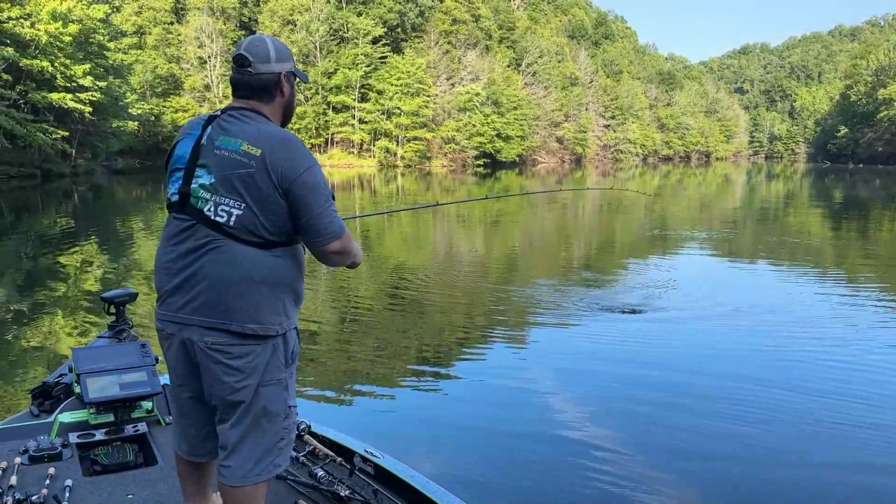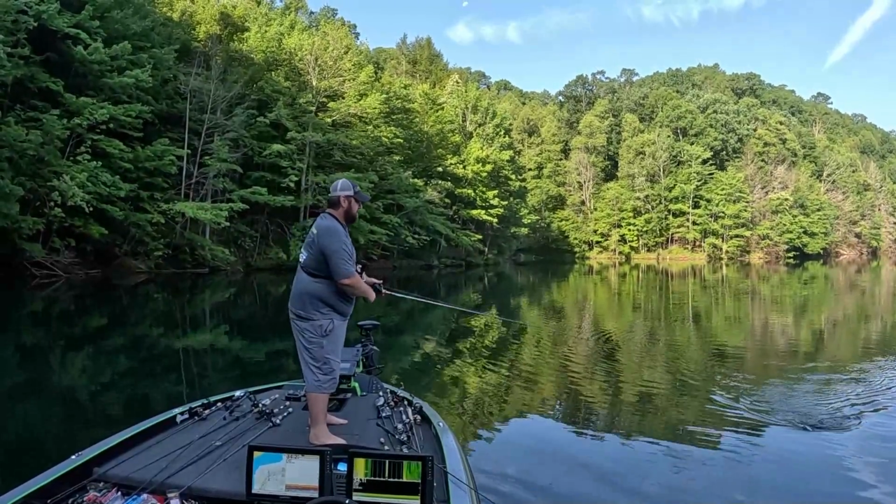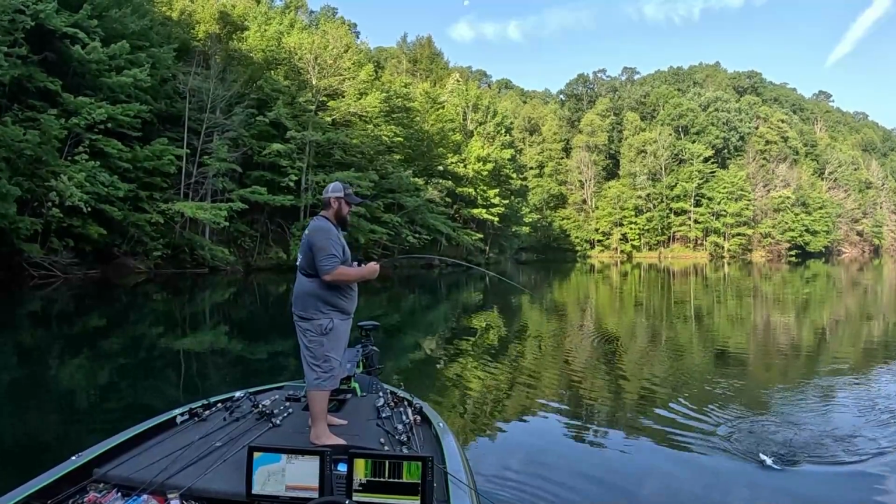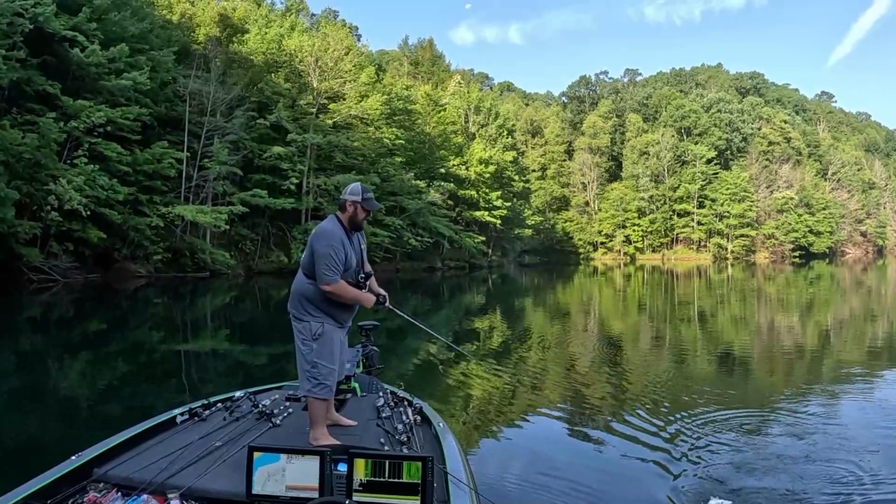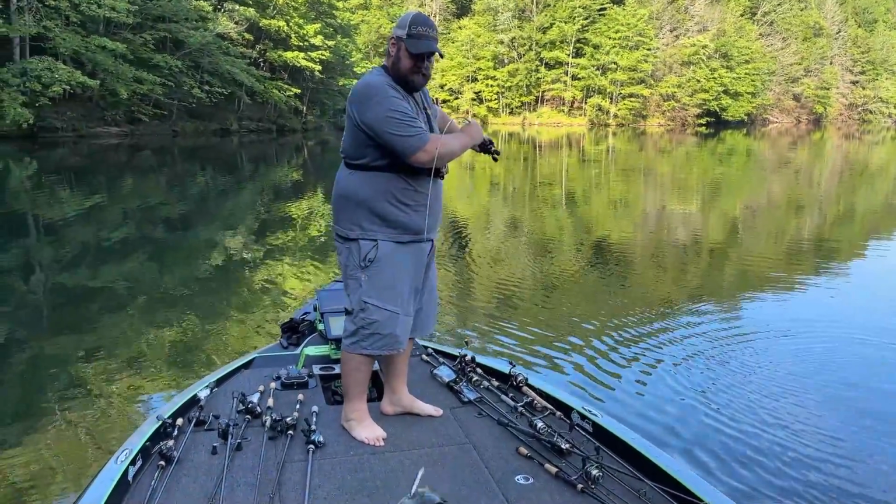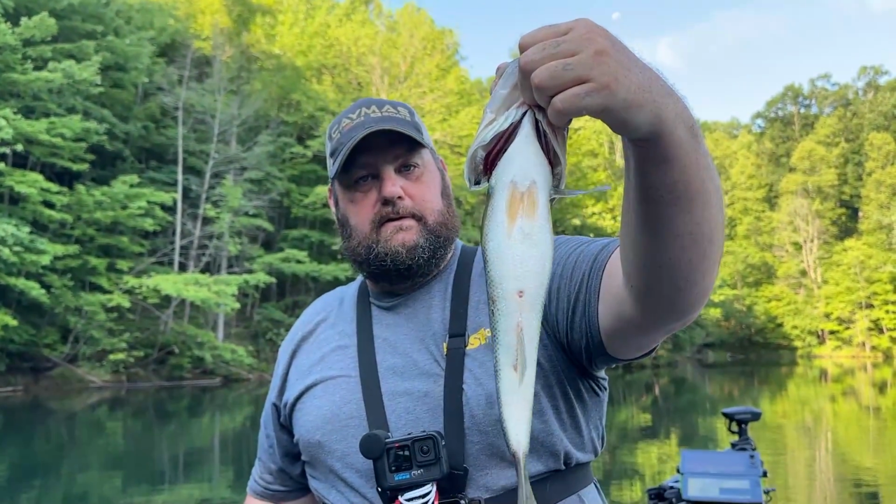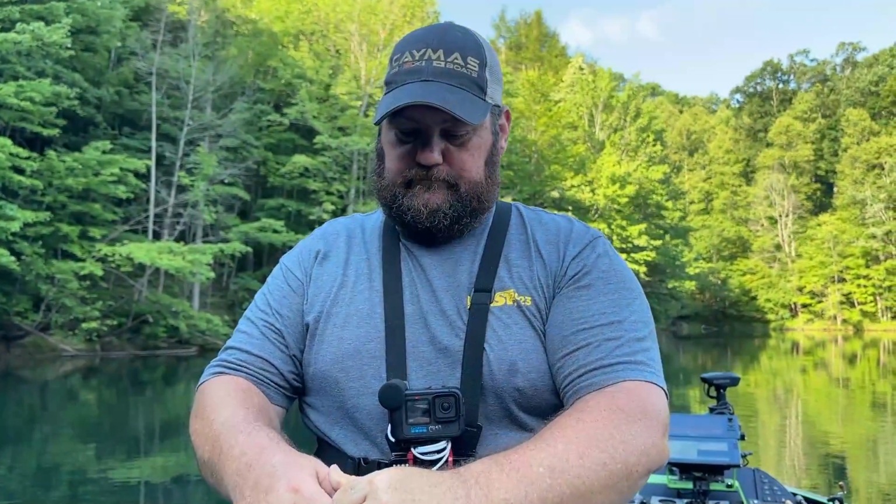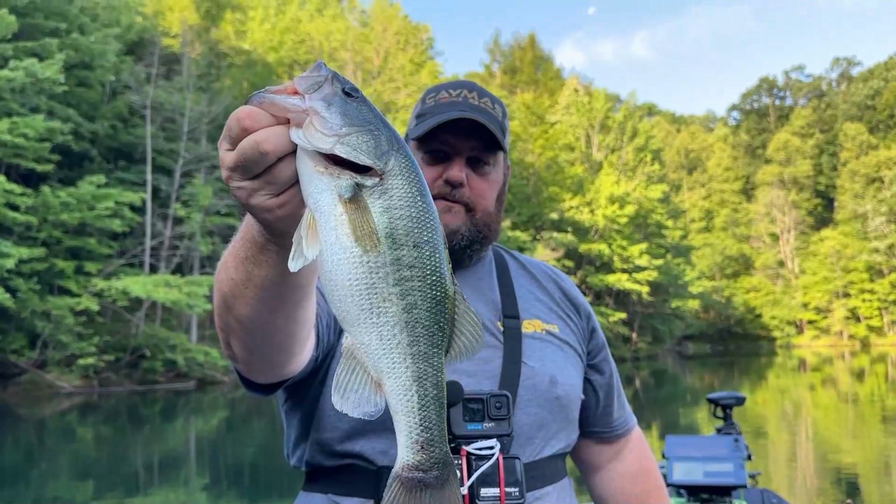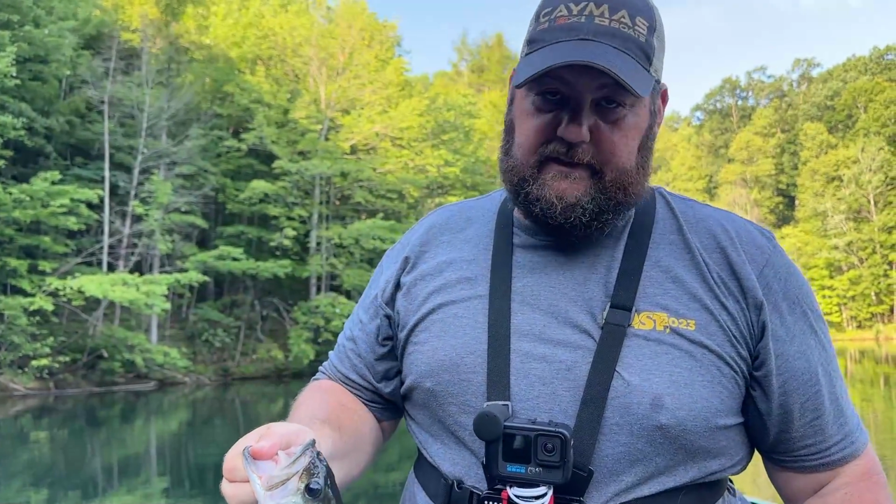He's in the side. Come on, just stay hooked. You can tell they're eating good. He's pissed. But that's another one on the topwater. That heading, they were busting.